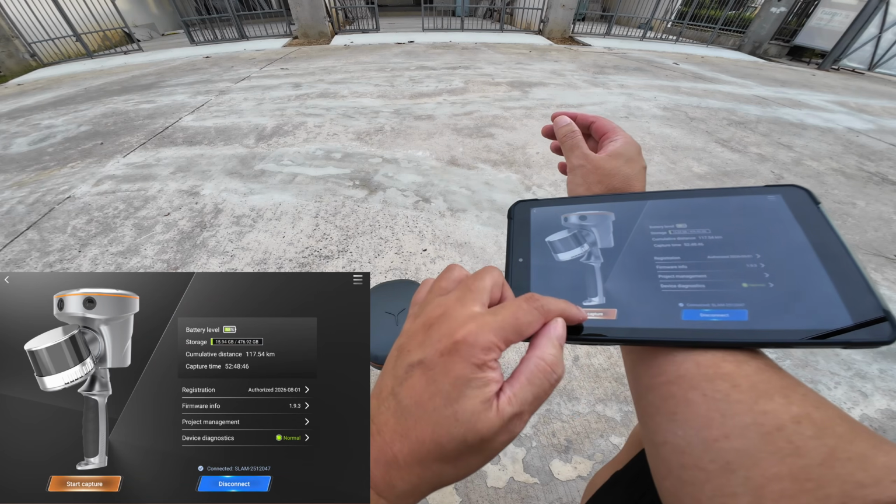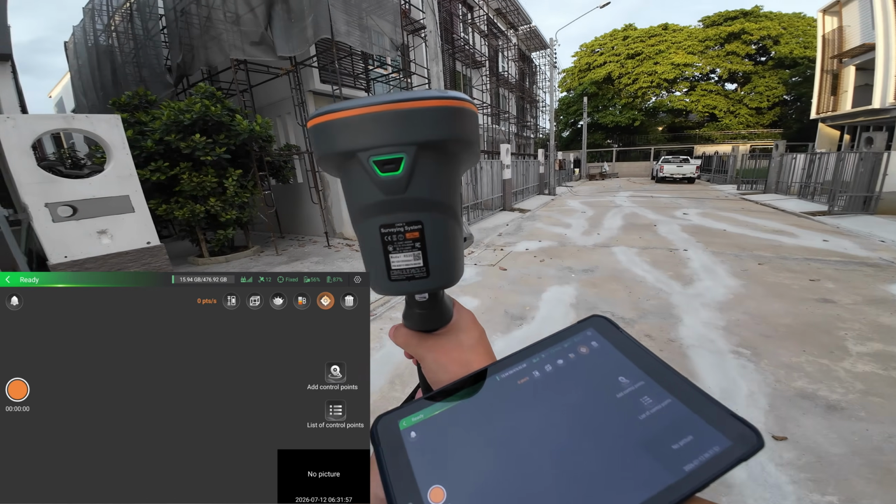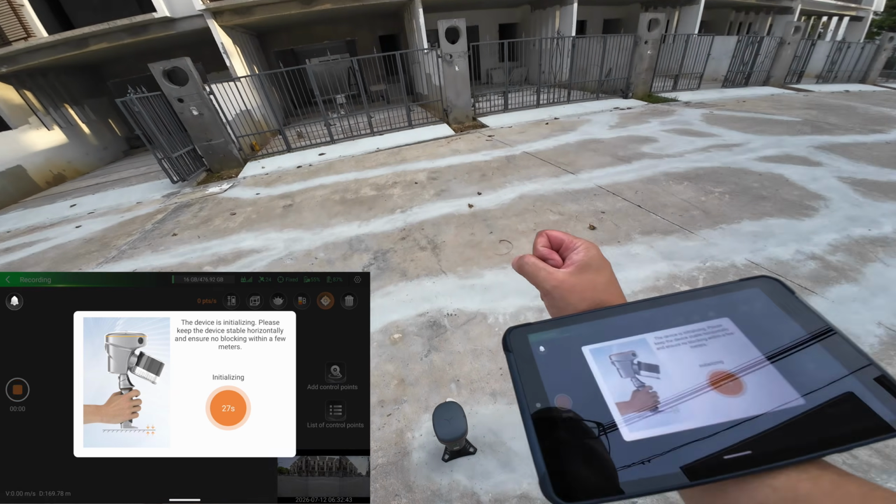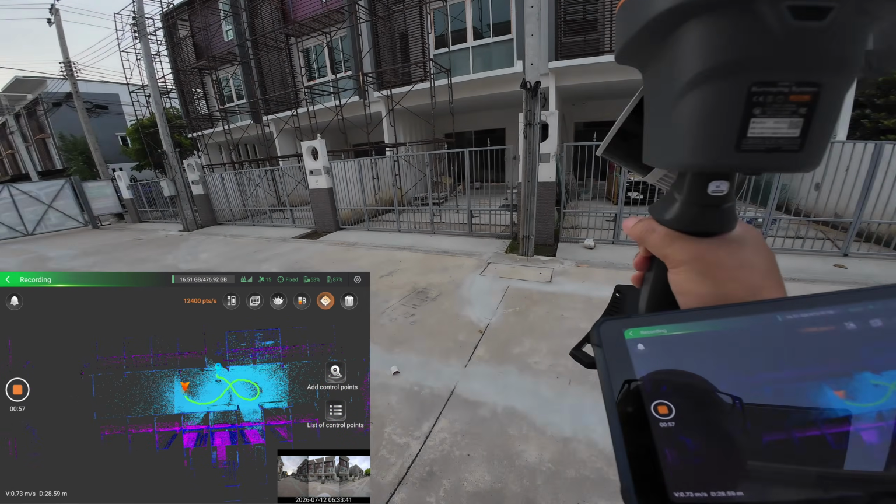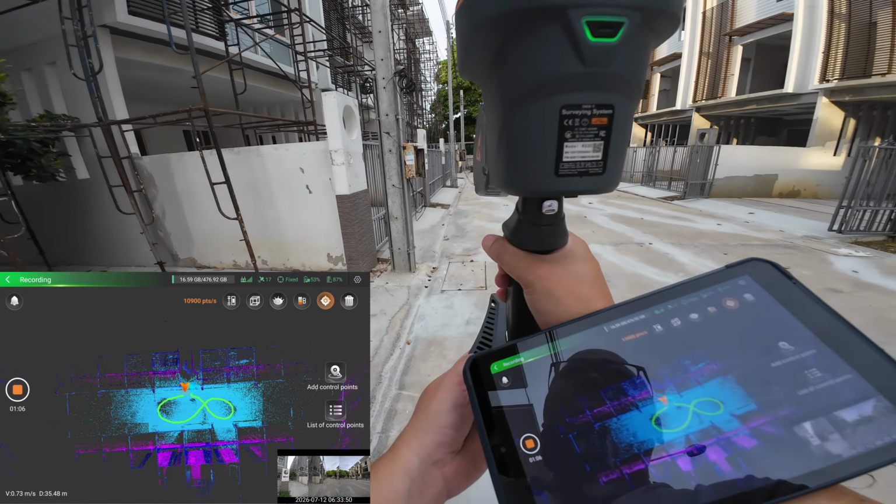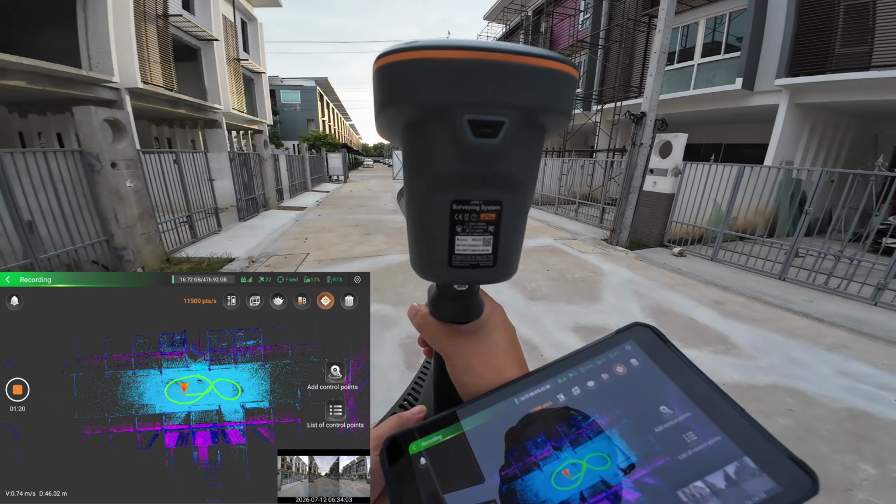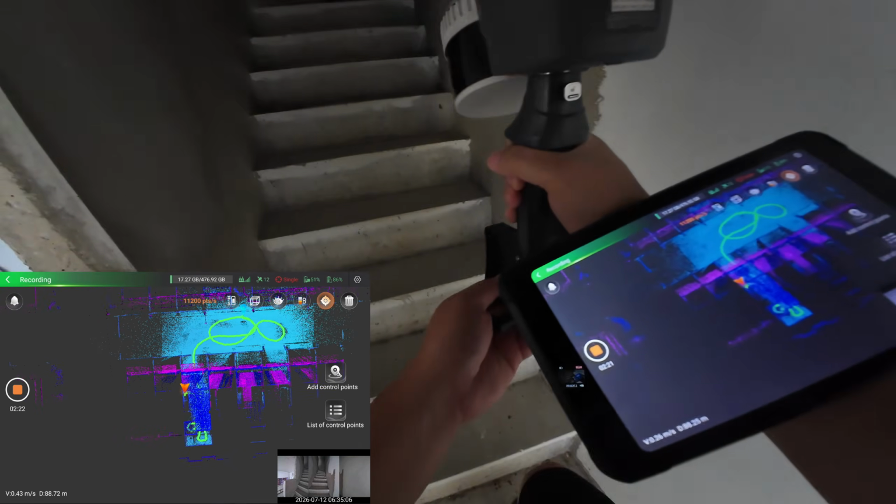Next, I will test the RTK Fusion SLAM capability of this scanner. To enable this function, you need to select both indoor and outdoor modes. To begin, I'll capture the outdoor area with RTK enabled and lock in a fixed solution, walking in circular loops. After that, I move indoors to scan the 3-floor house. In this test, about 90% of the scanning area is indoors.